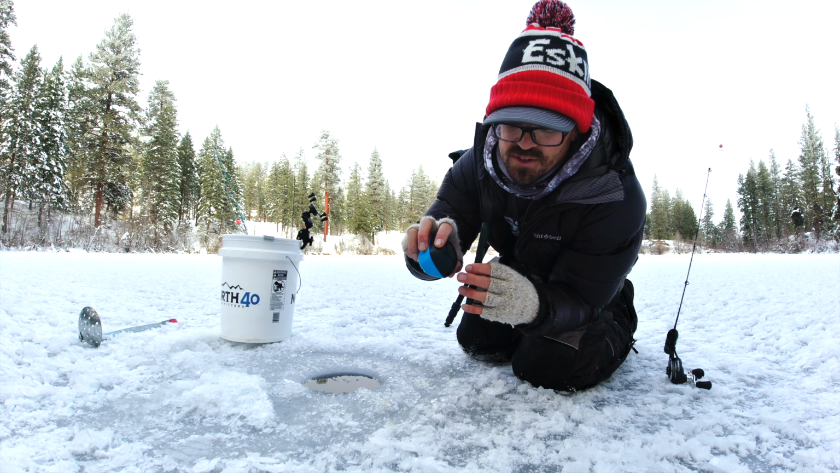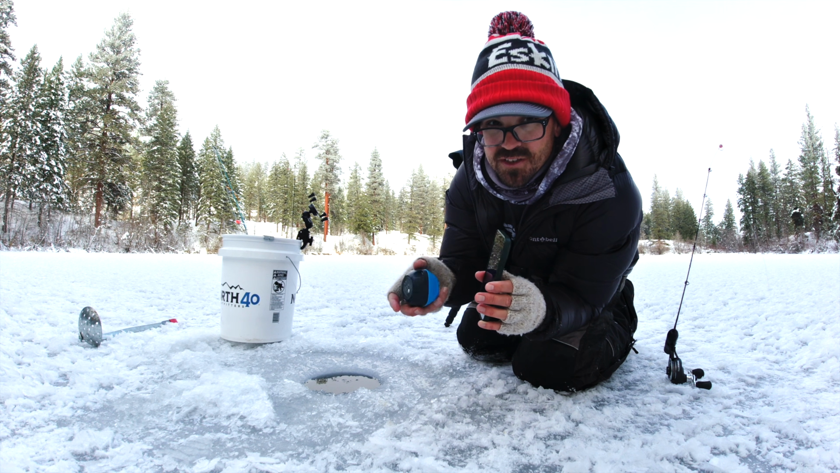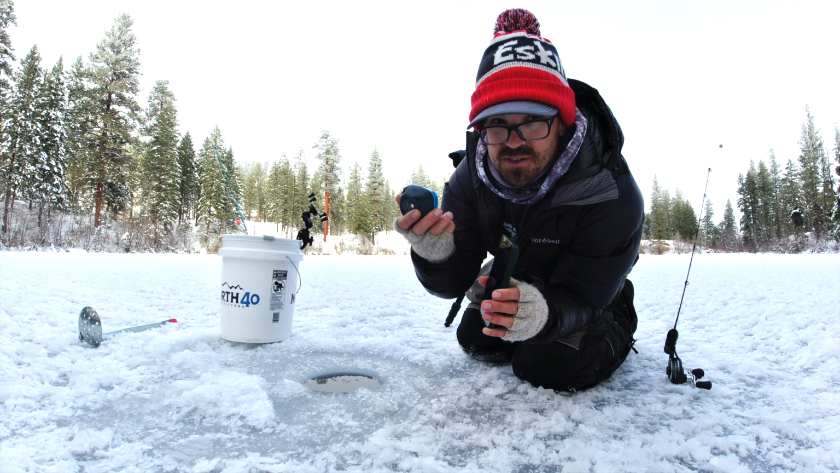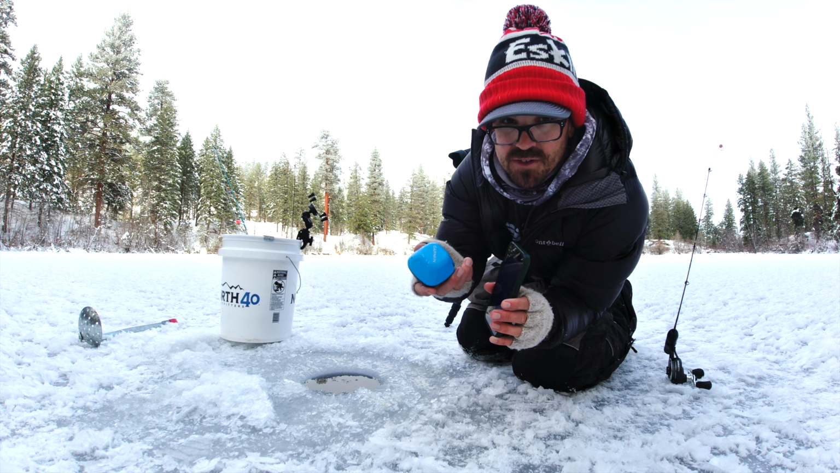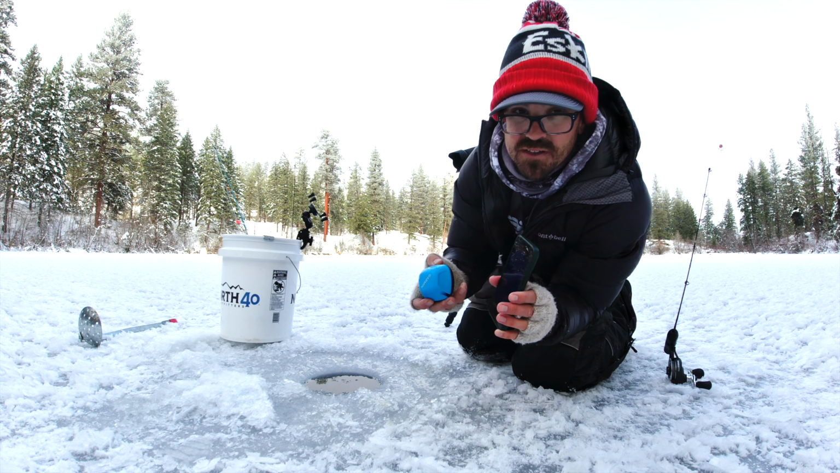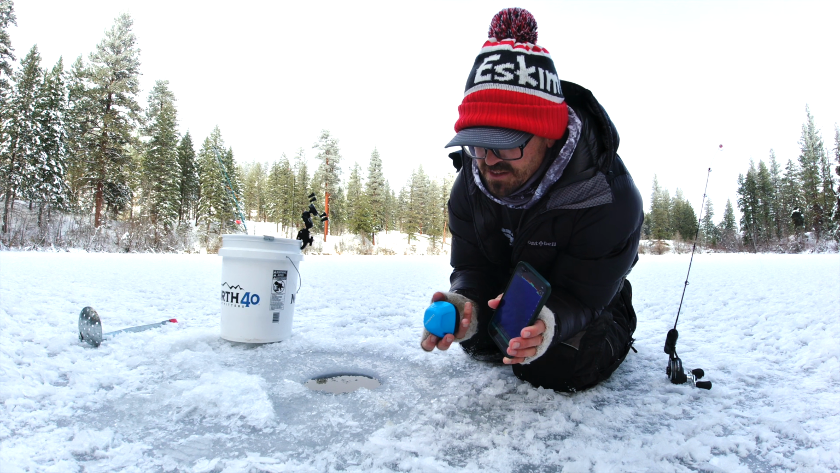It has 2 little electrodes here on the bottom. When it's floating in the water, the electrodes cause it to make connections, and it kicks on the sonar here, so it conserves the battery while it's sitting in your backpack or whatever. You don't have to have an on-off button. It just automatically turns on when it hits the water. So that's a pretty smart and easy thing to do.